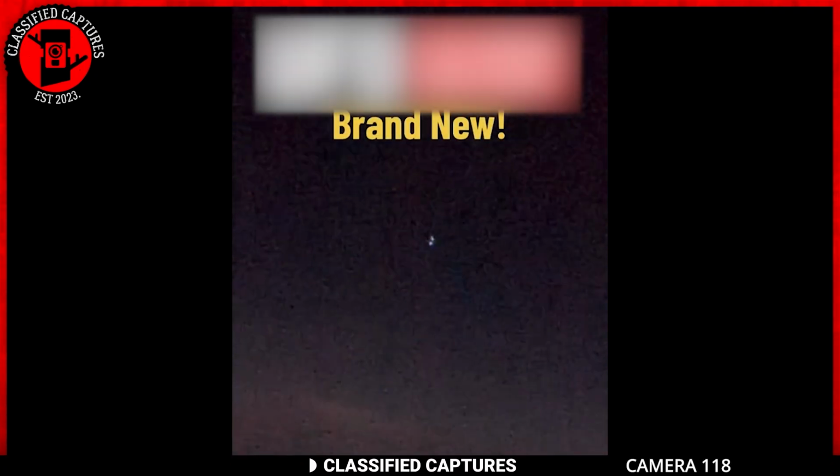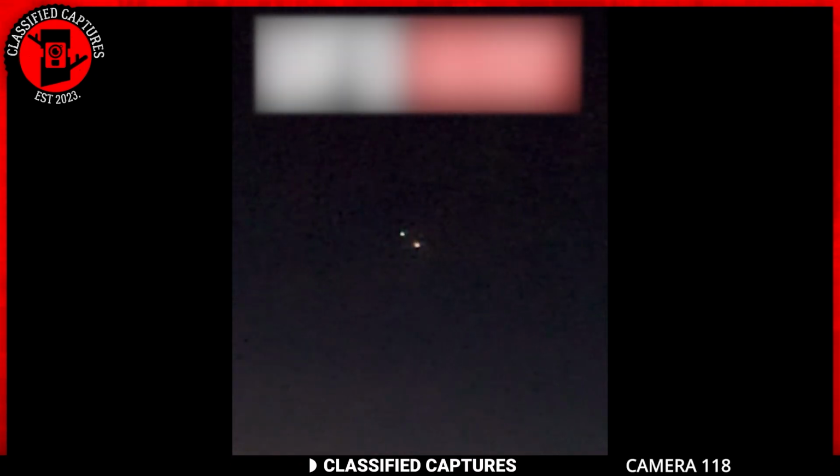Pilots must witness some incredible things while soaring through the skies, especially with the increased reports of UFO and UAP sightings. Take a look at this fascinating footage captured by a pilot flying over the Atlantic Ocean. It was nighttime, and the pilot spotted something unusual ahead, two colorful orbs hovering in the sky. At first, they appeared to be interacting with each other, almost as if they were circling one another in a synchronized dance. Then something astonishing happened.